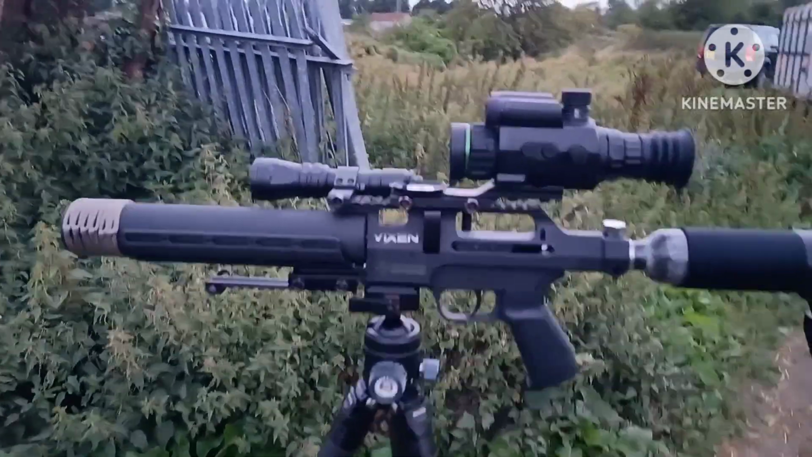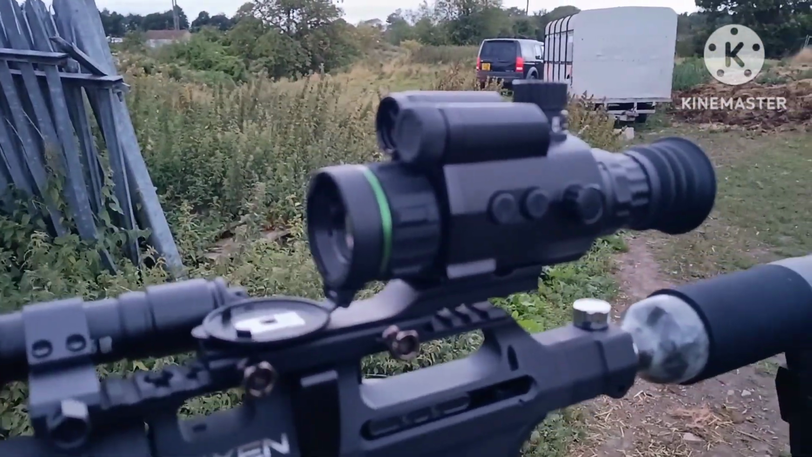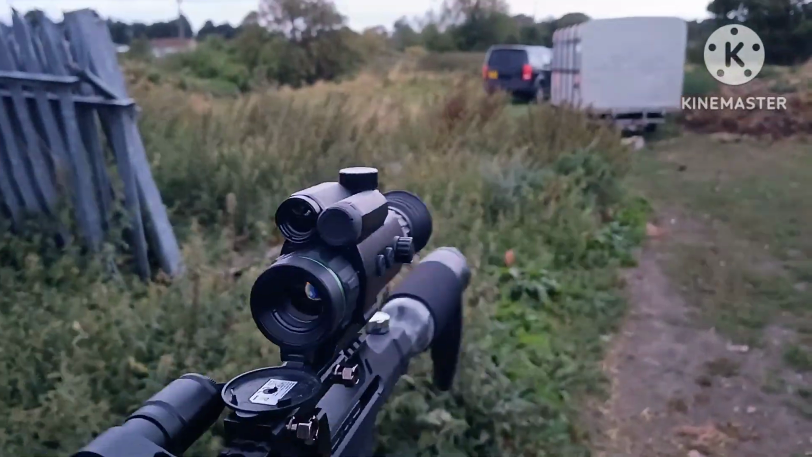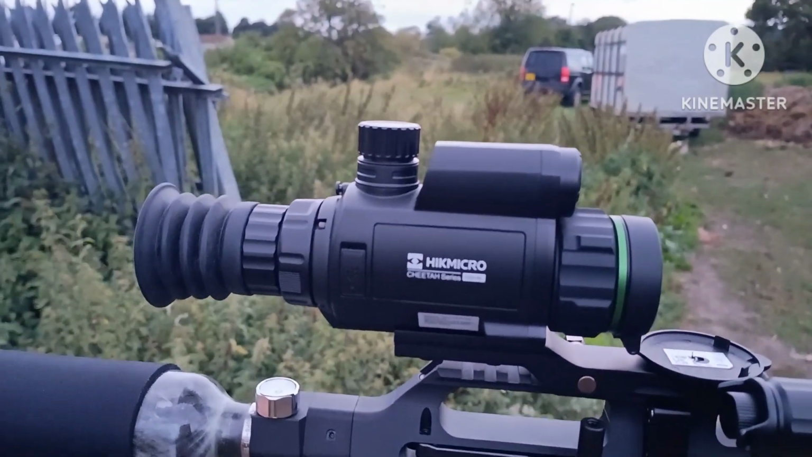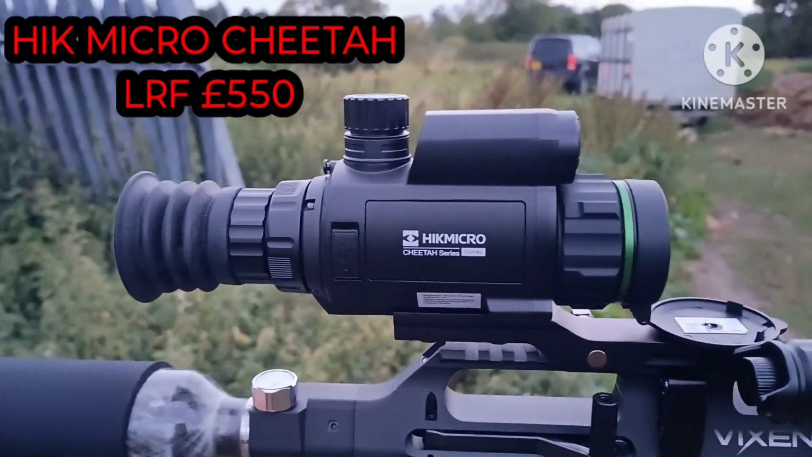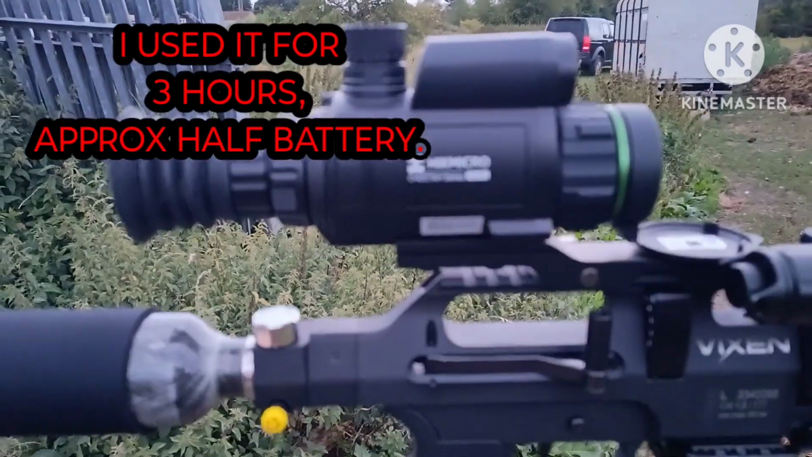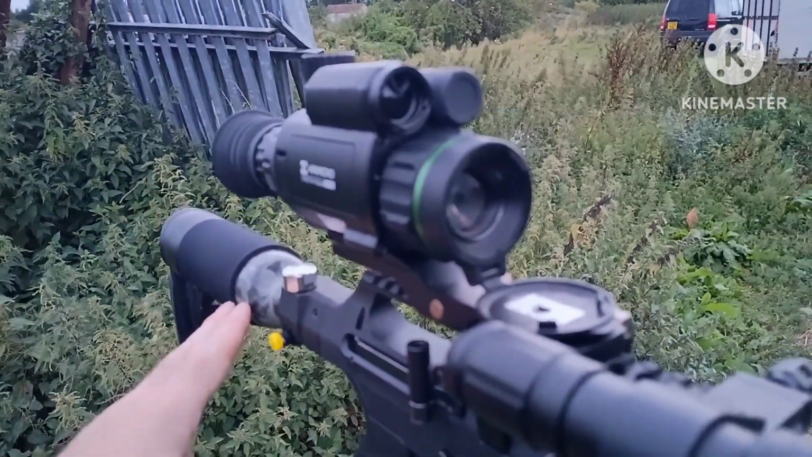So then, guys, the first new item here. Sorry about this wind. I've got a Hikmicro Cheetah laser rangefinder day and night scope. So this is its first outing. Obviously I've set it up in the garden and stuff, so I'm really curious to see how this performs.